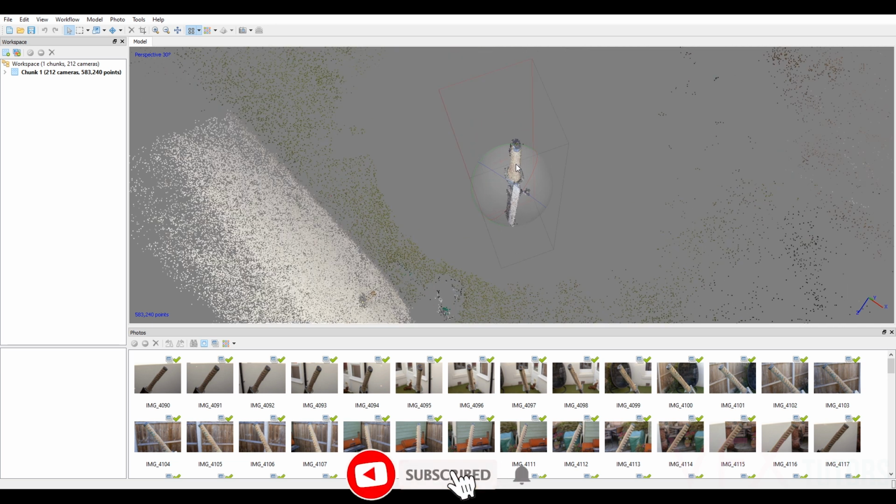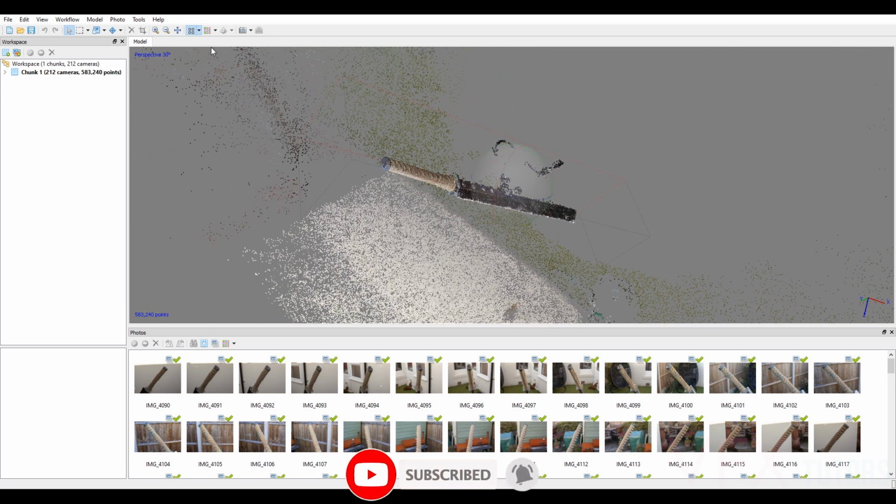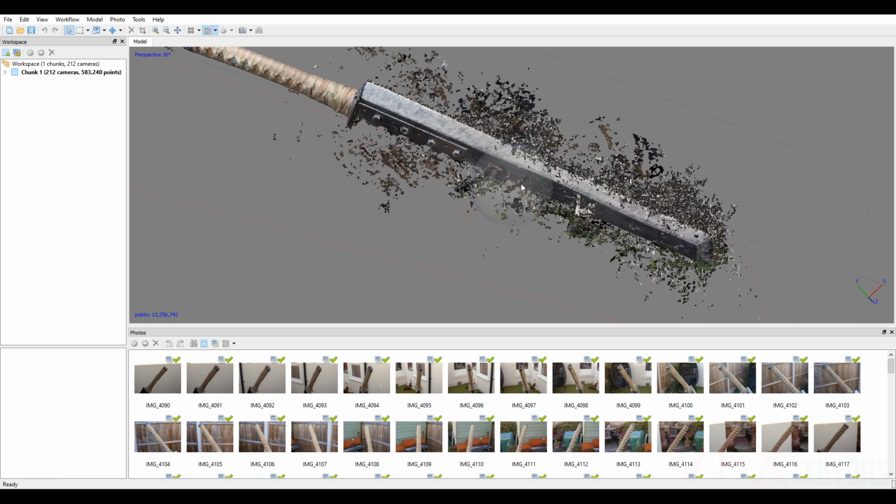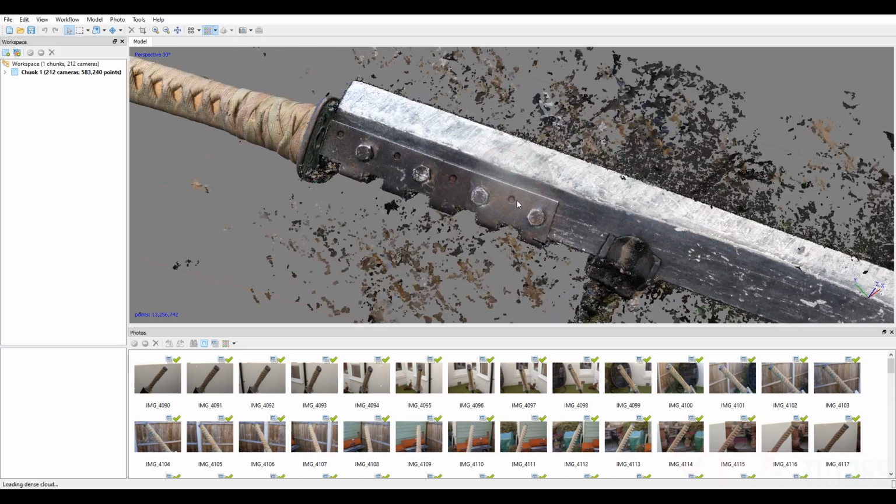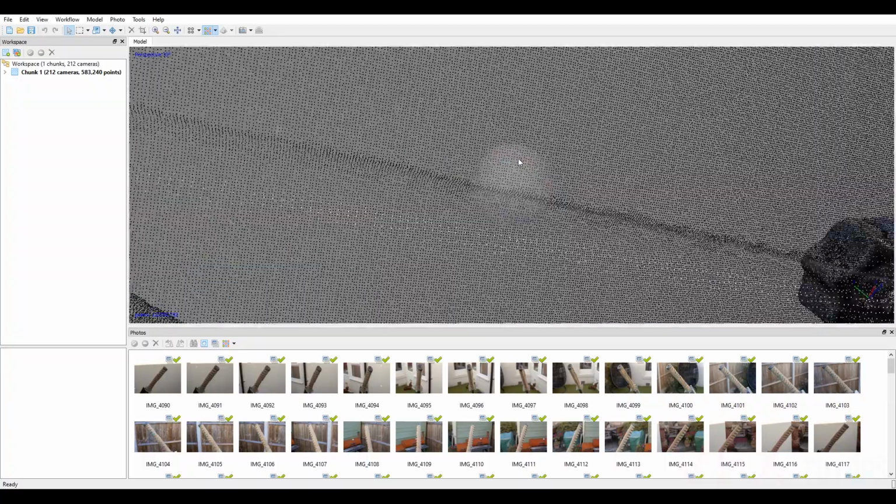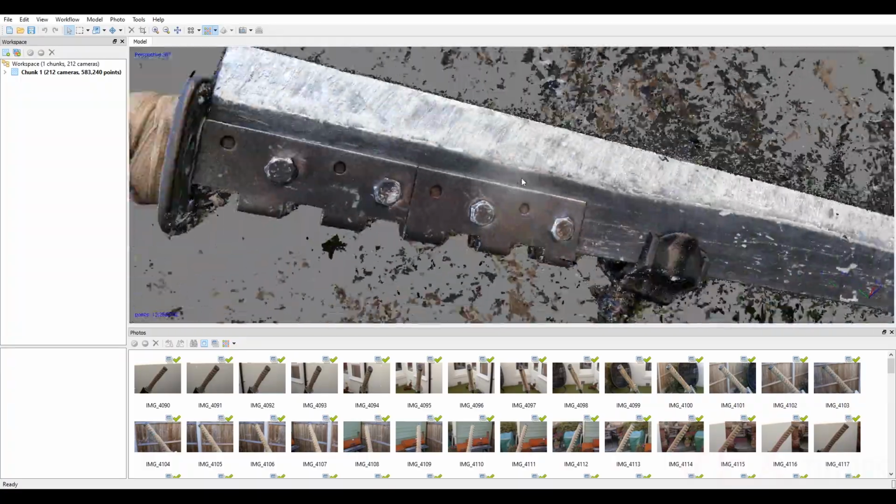So that's now finally done, and we can't really see anything because we need to go to the top here where it's got the multiple squares, and select that. And this will now reveal our dense point cloud. And as you can see, it looks like a mesh, but if we zoom in, it's just points. So we've got a really good scan from this.